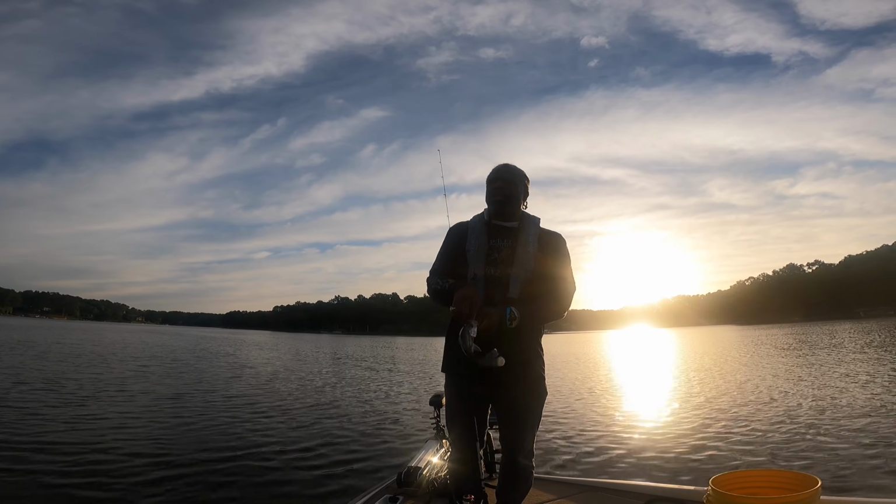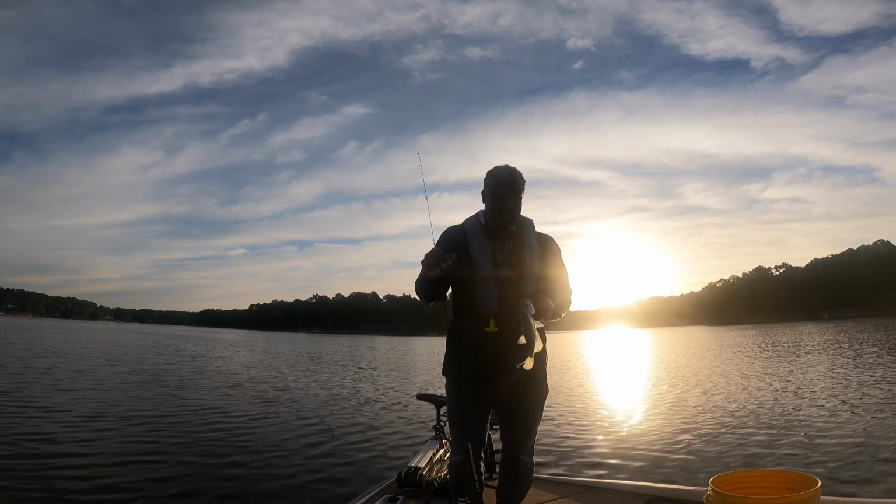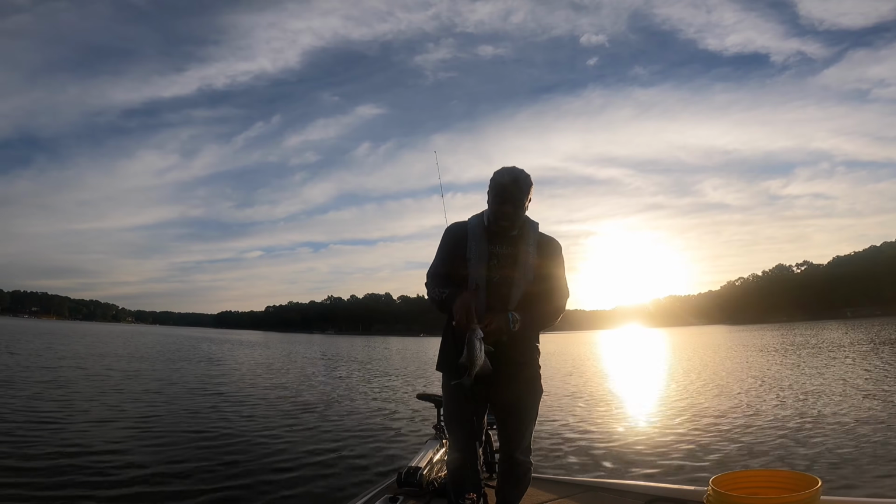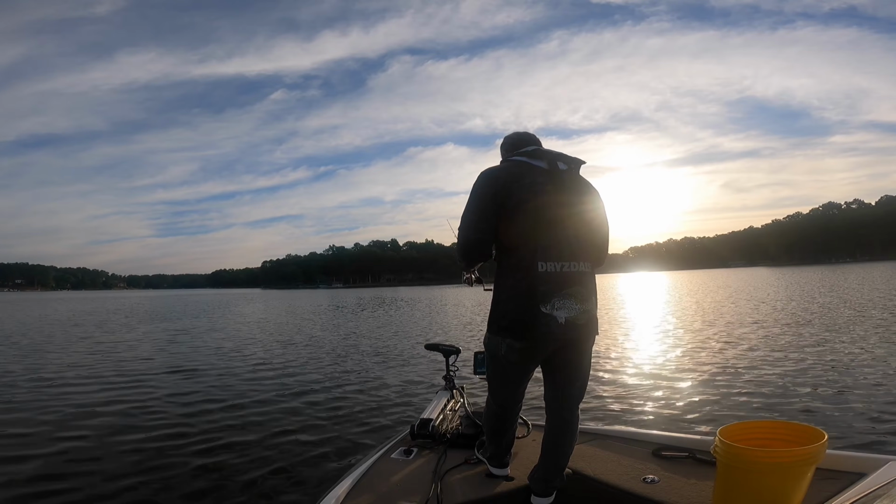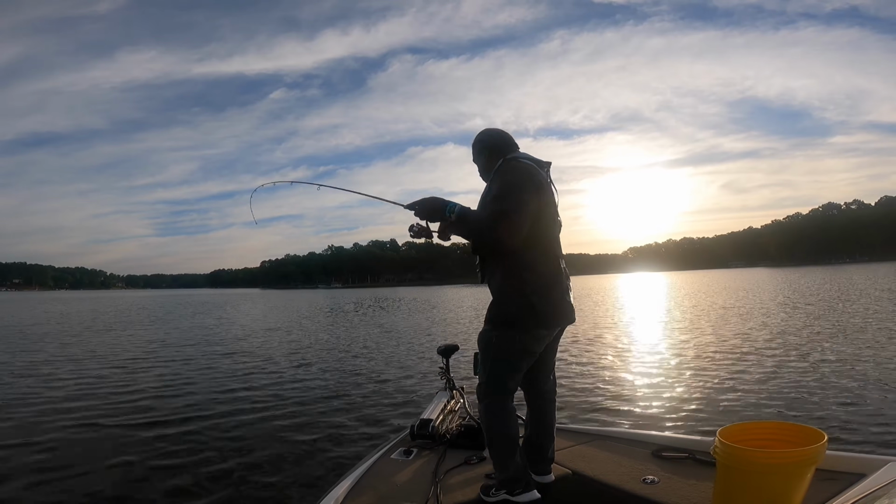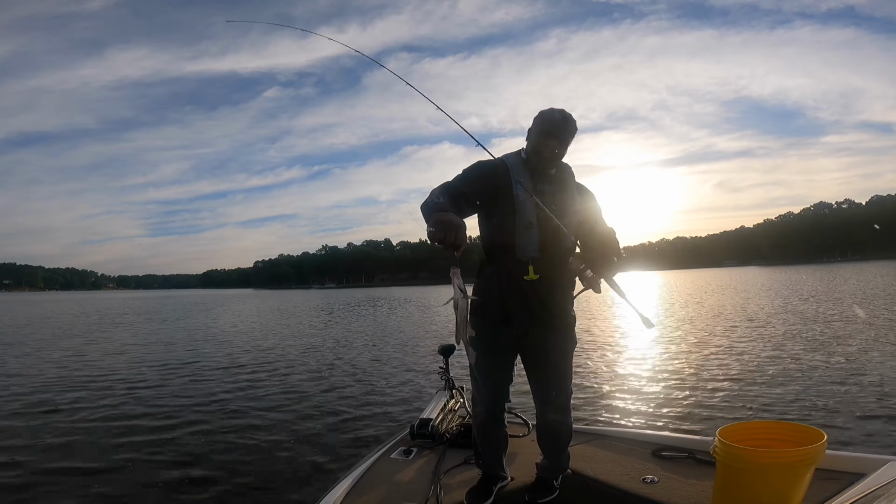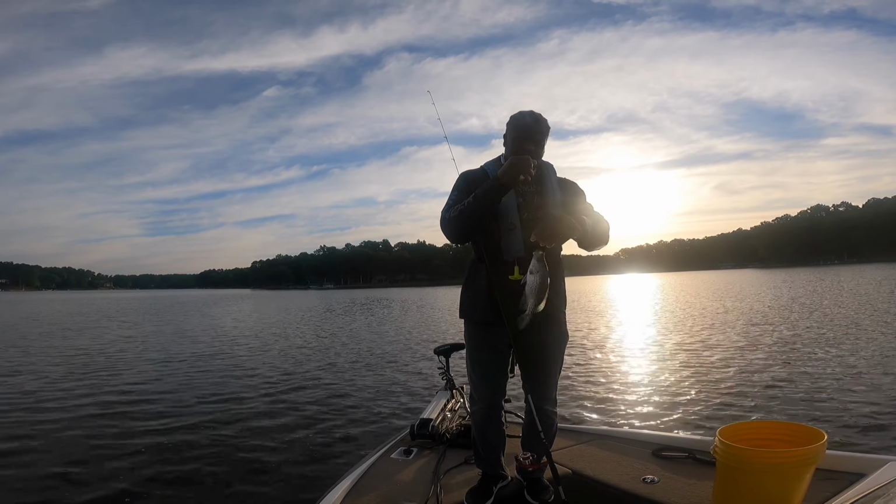I'm gonna scale this one just so I can get myself calibrated. Let's see where she actually is. She's either 9.5 or 10 inches. That one's gonna keep. Might be right at about 10.5, but she gonna keep. She ain't big, but she won.